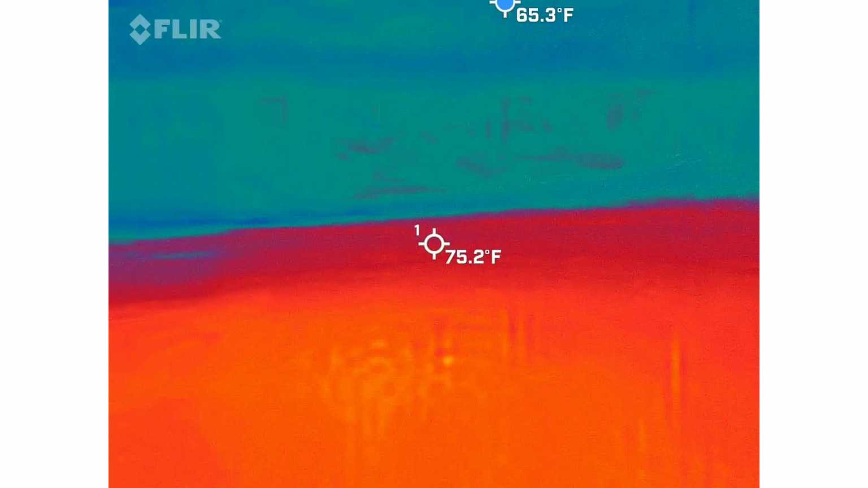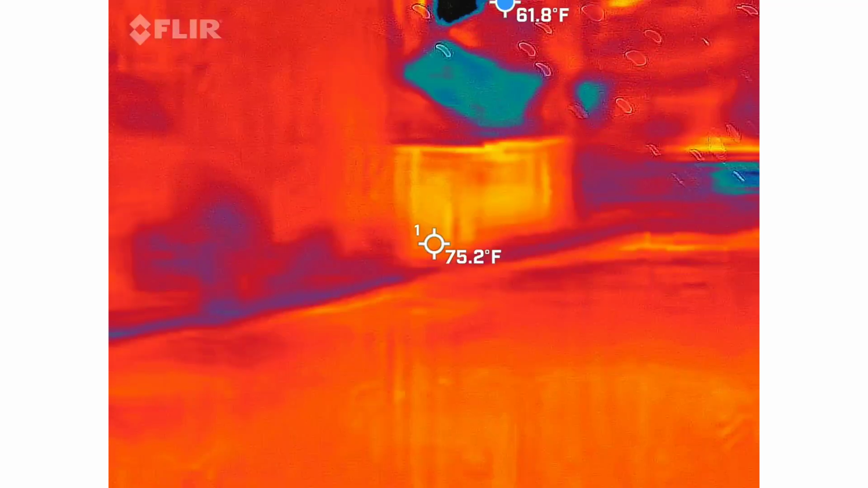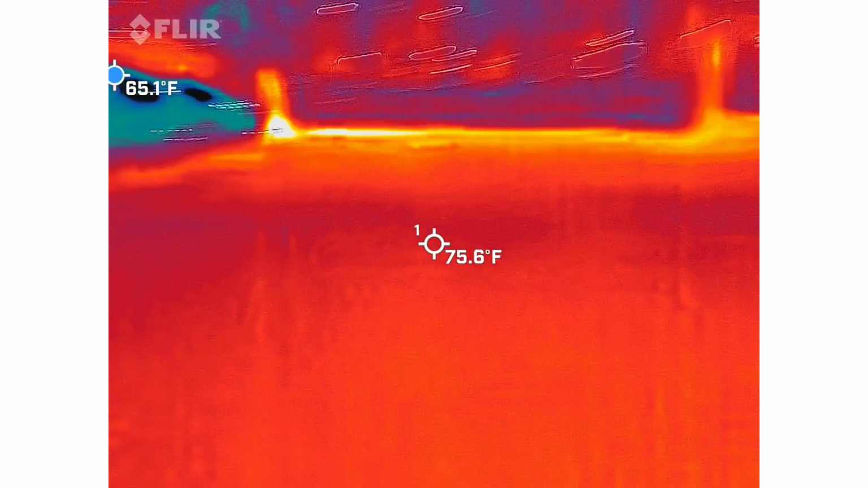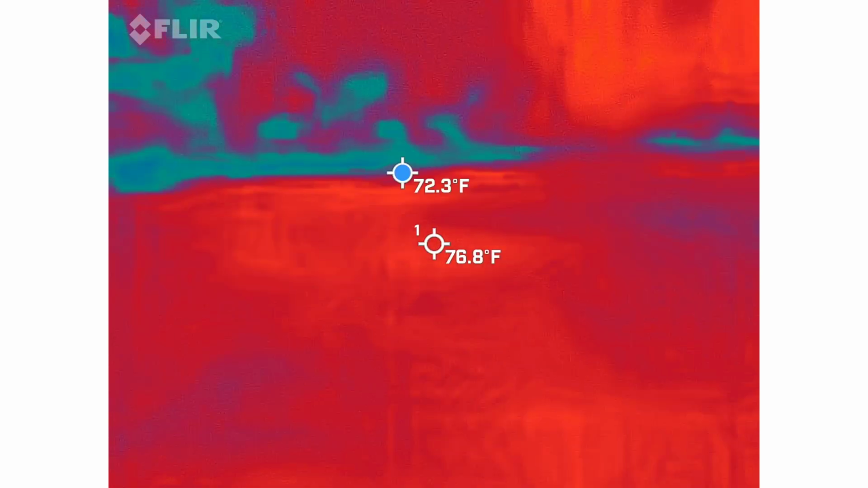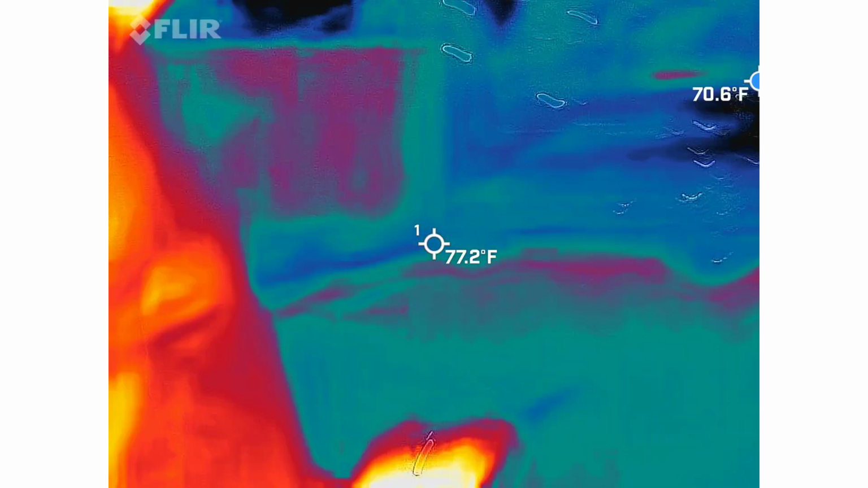Should we go to the front of the building? Okay. Is that something?